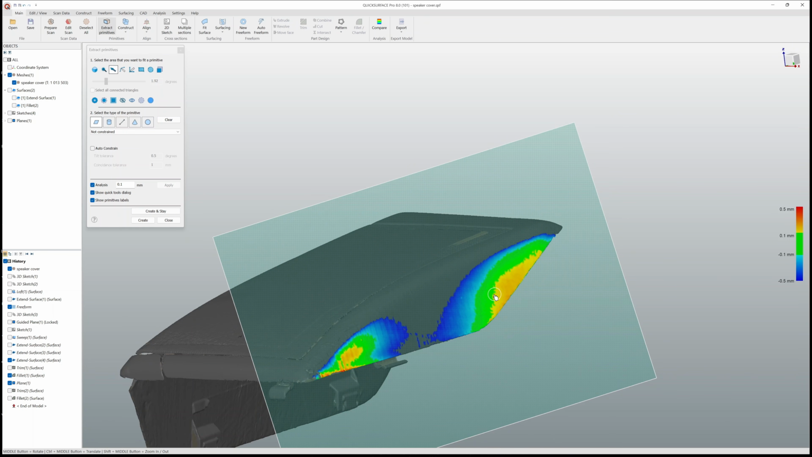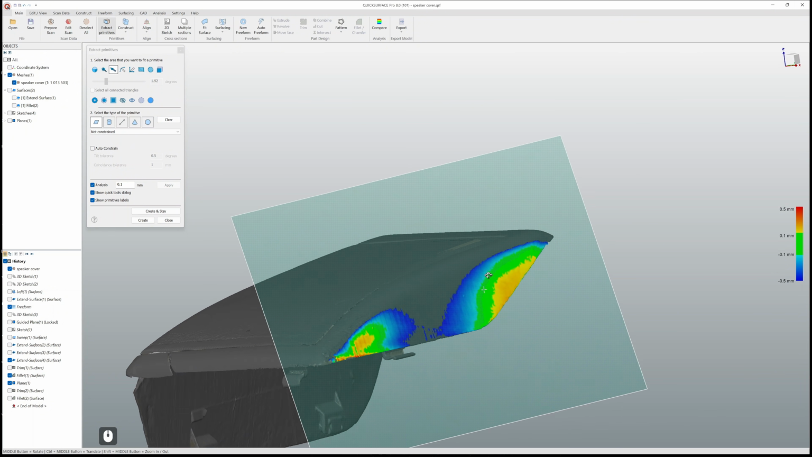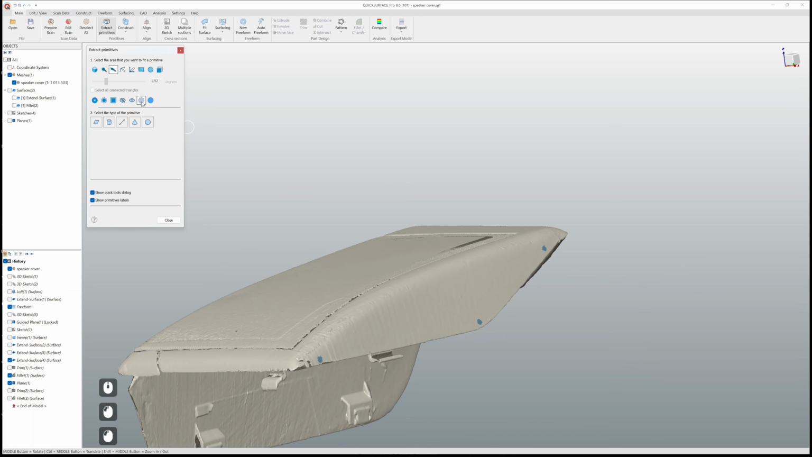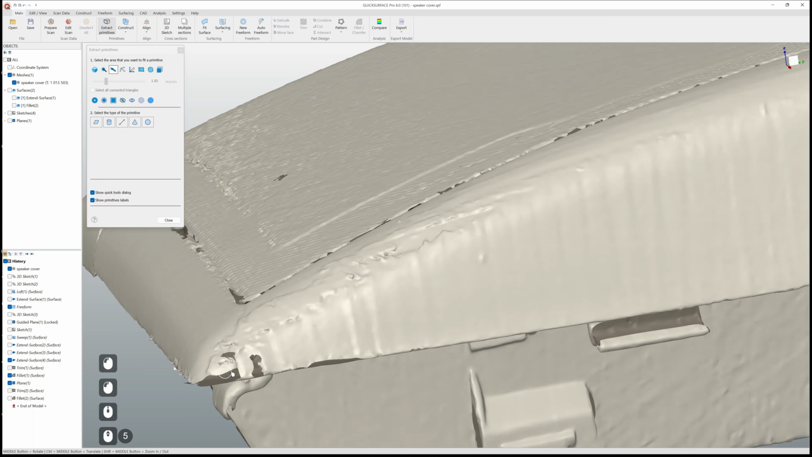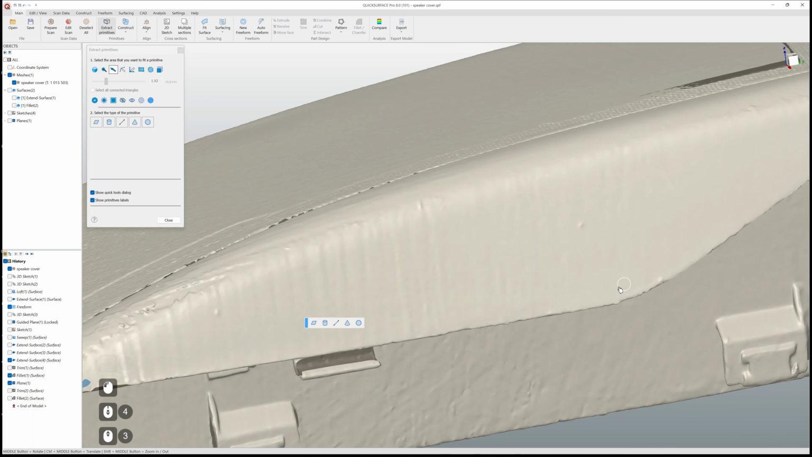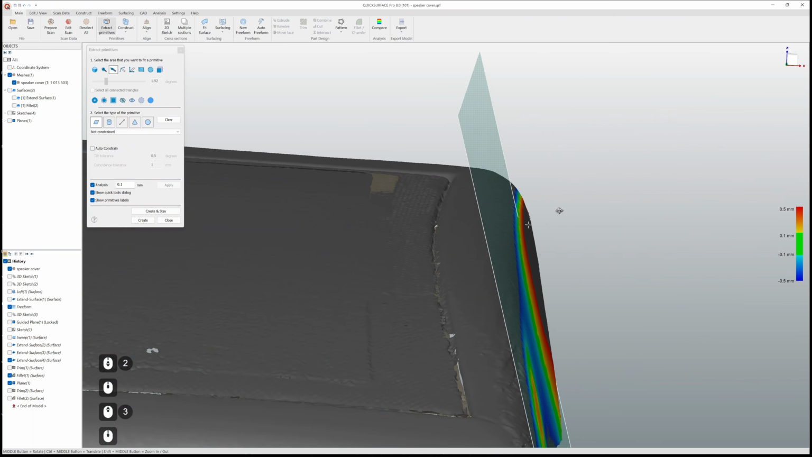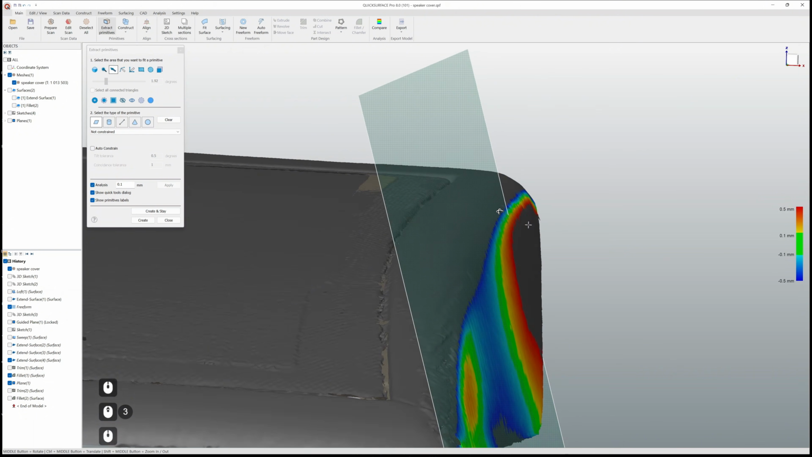Okay, here we expect to have some deviation. Not a great result, so maybe let's try some different selections. I still want to keep some selection on this side, something here, and maybe somewhere here. Okay, so this gives me a slightly different result here.